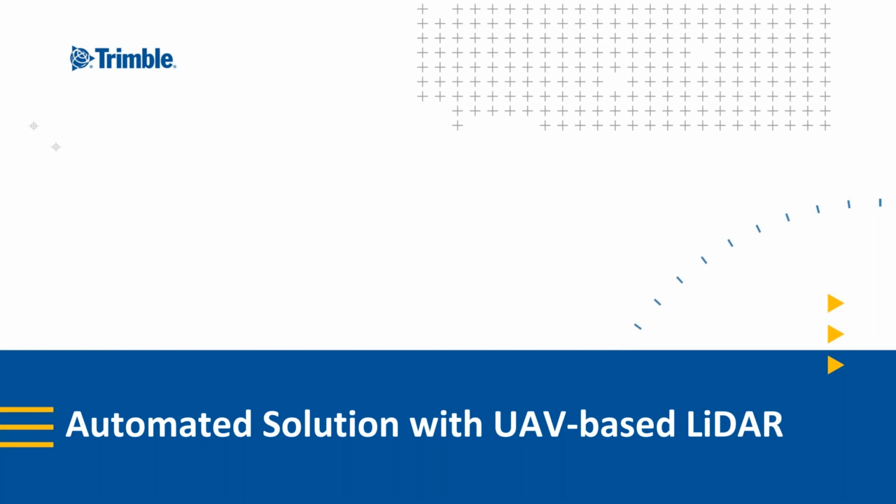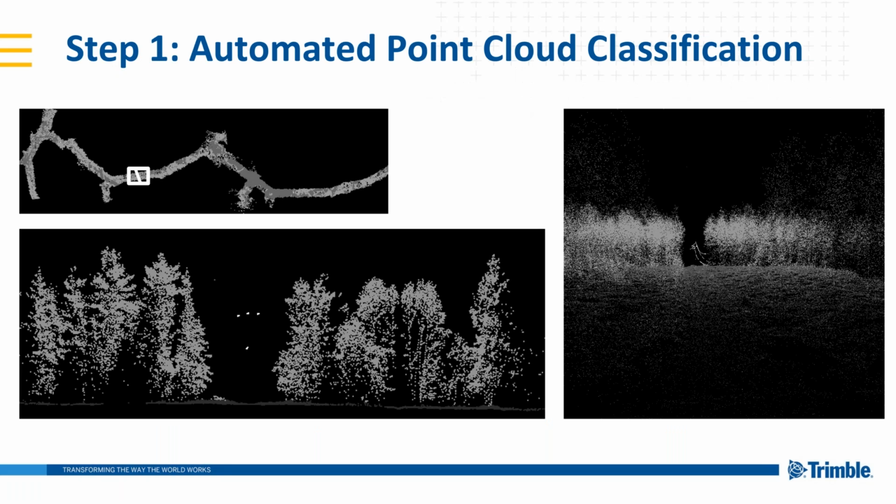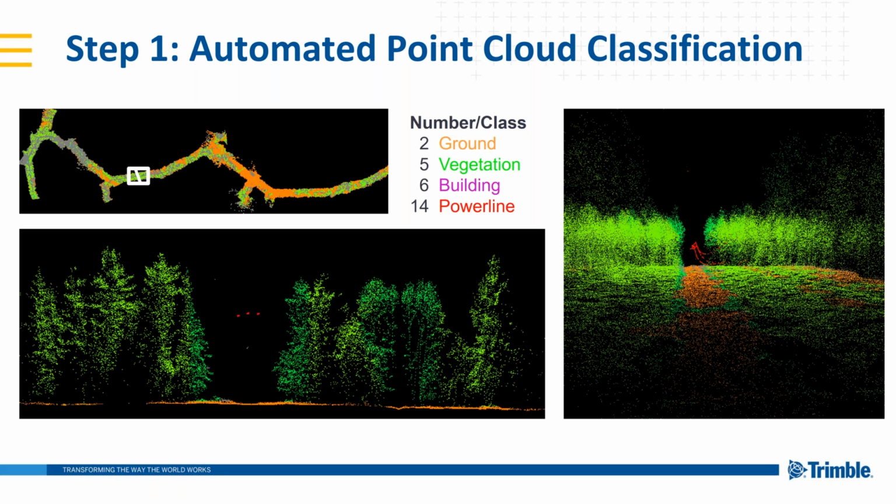Just to give a quick overview, what are we really doing here? Step one, we're looking at automated point cloud classification. So we're getting, if you will, a naked point cloud. It comes in with no classifications, and we're going to give it some classifications here. We're going to automatically classify ground, vegetation, buildings if they're there, power lines, and the other things as well.